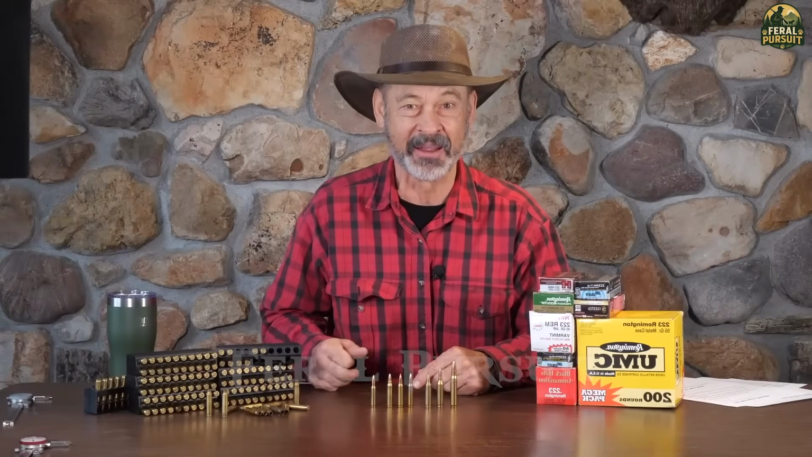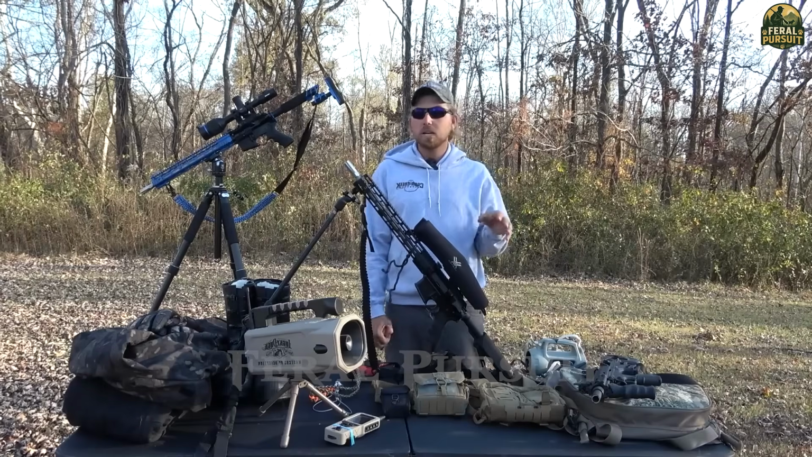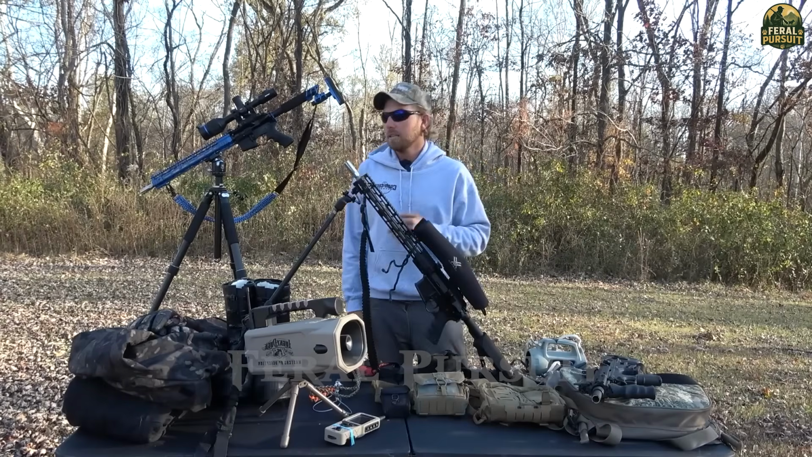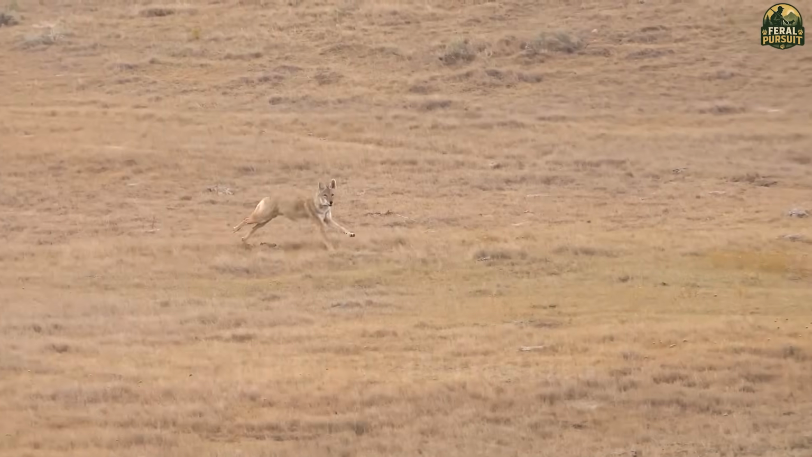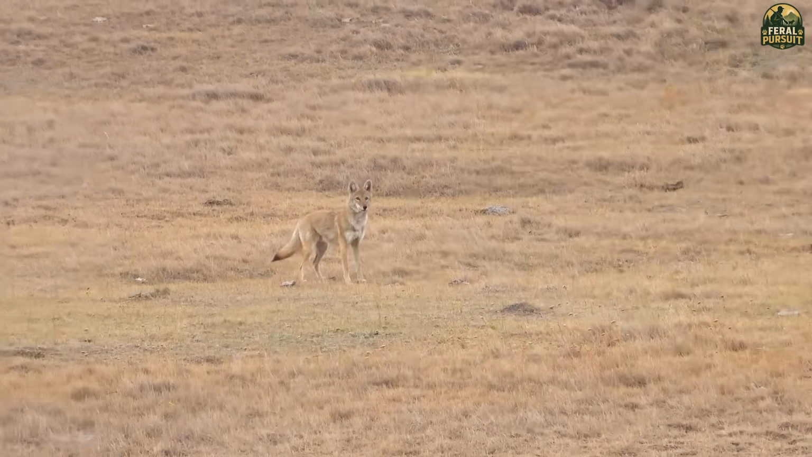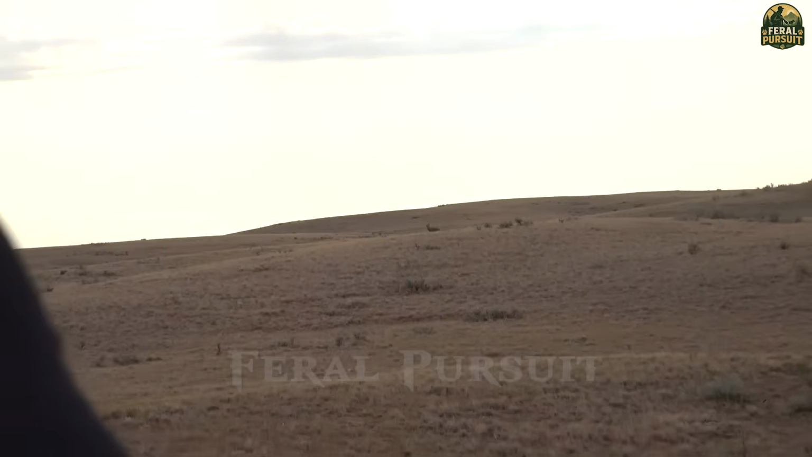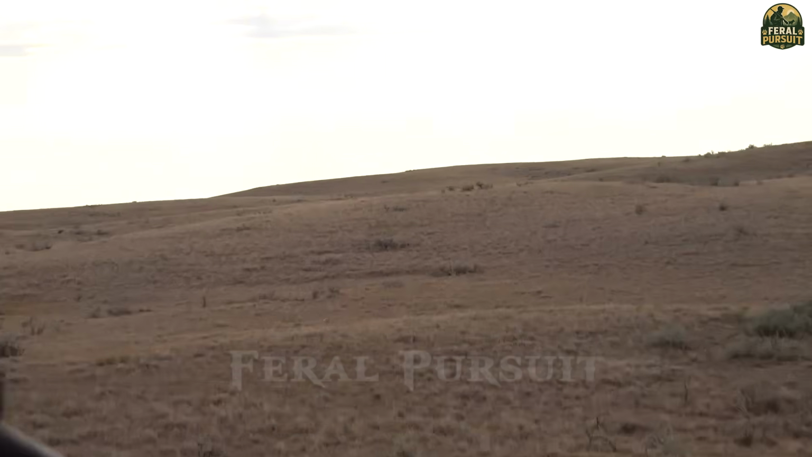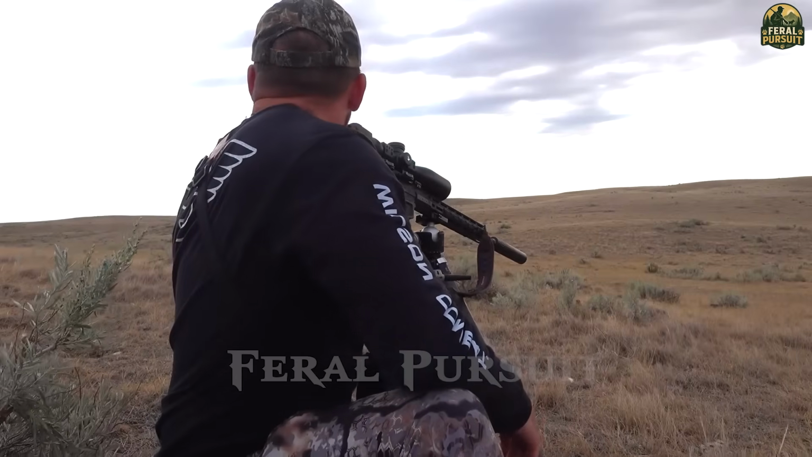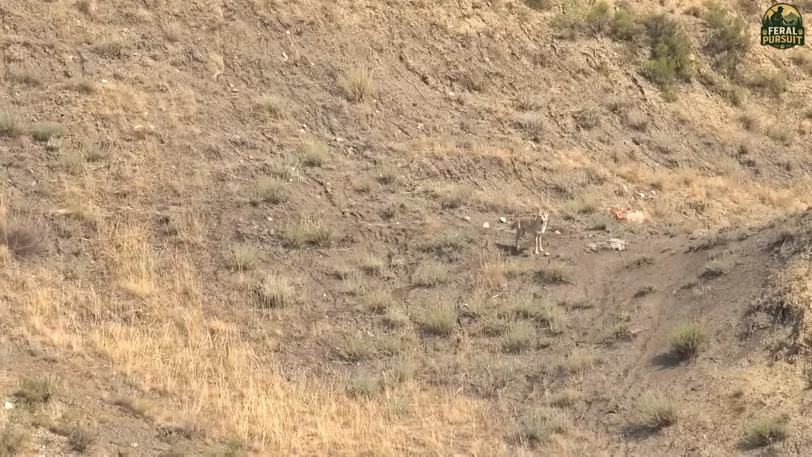Hunters are only allowed to use rifles for the competition. Organizers provide weapons including Remington 700 or Ruger American Predator rifles, both of which are popular for their lightweight design and high accuracy. They come with .223 Remington or .243 Winchester ammunition, which is ideal for fast targets like coyotes. There are also camouflage clothing, electronic sounders, rangefinders, and survival kits.